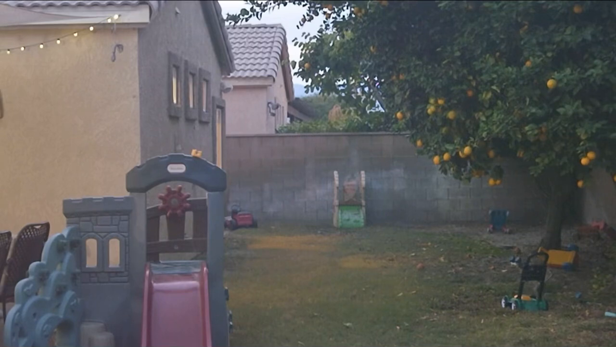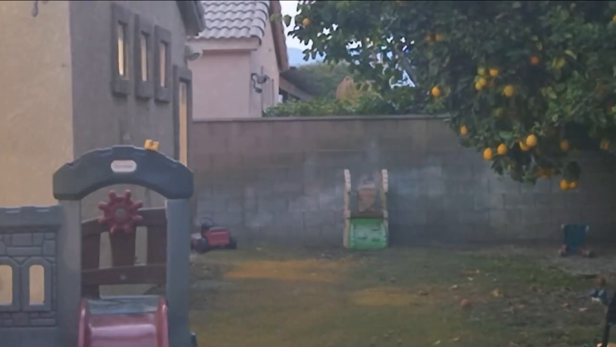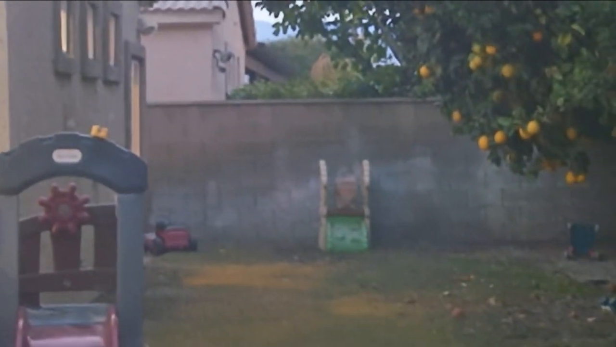All right, so here's the Sionyx at its base zoom, and it's at 720p at 60 frames per second. And then we'll go ahead and zoom it in, and this is on the daytime setting. So again, those letters are not legible at all. I think it does a lot better job of collecting light. That's what it's designed for.